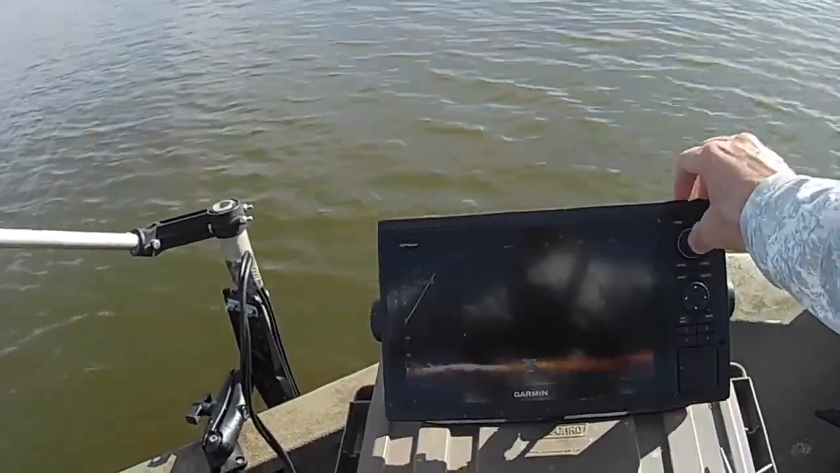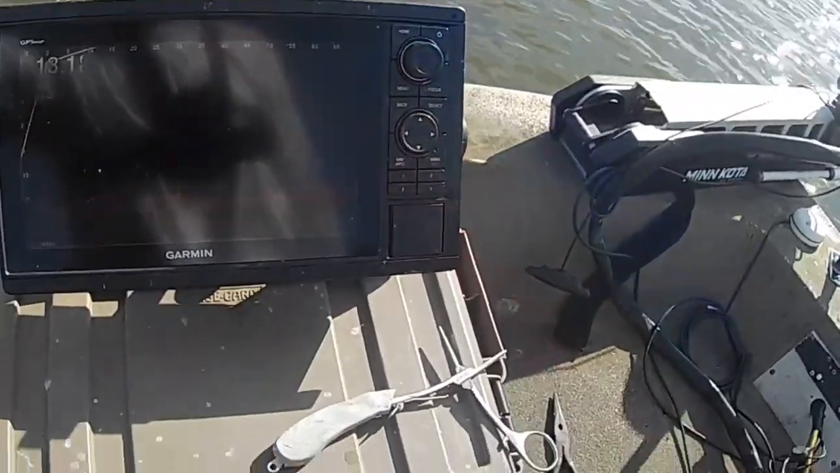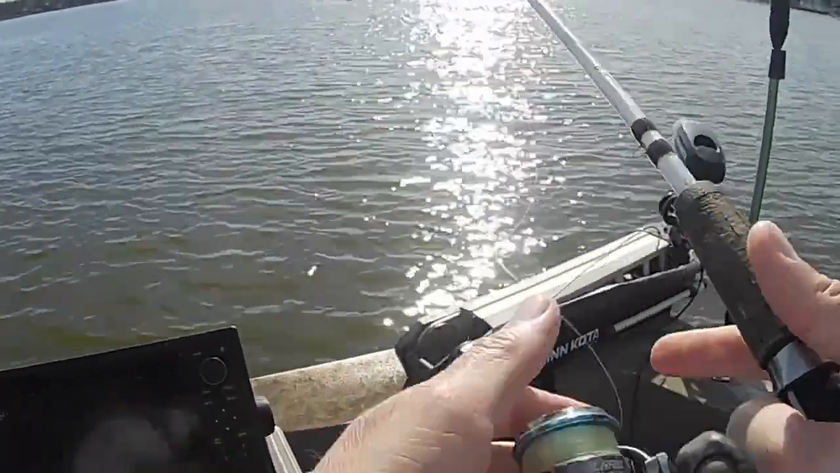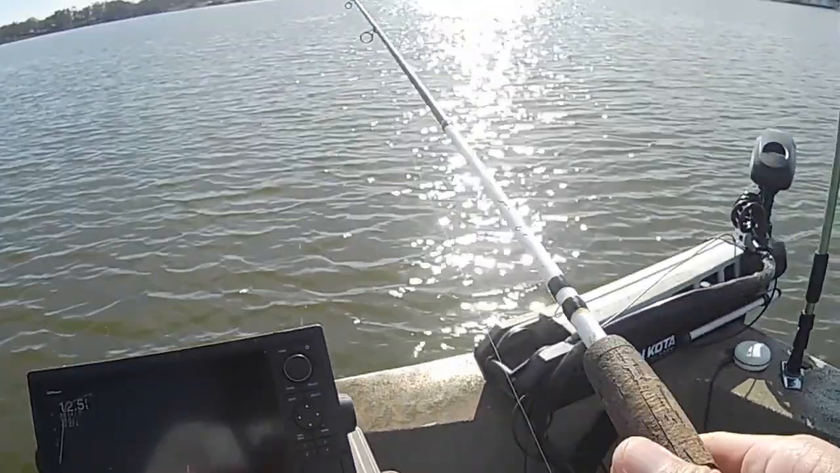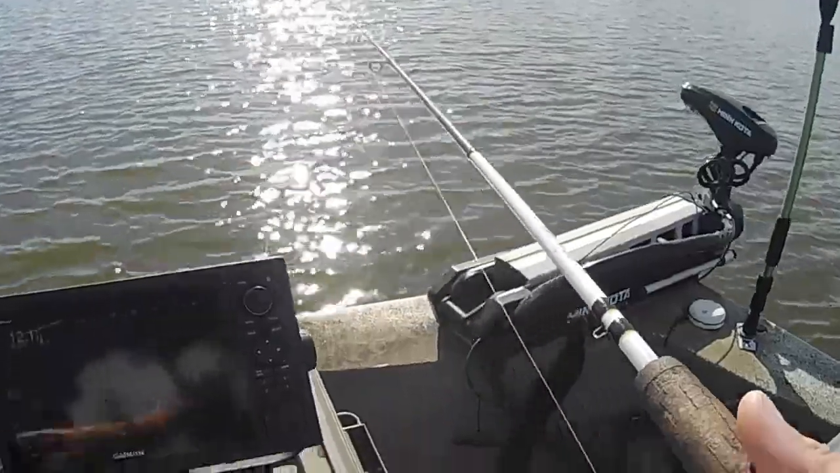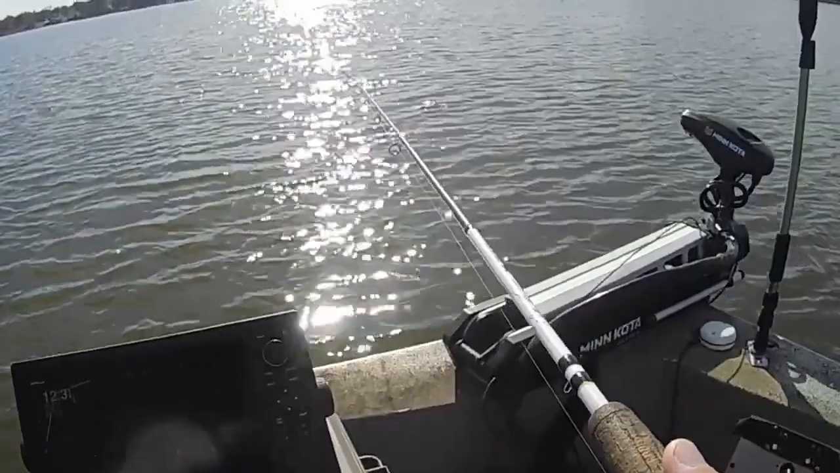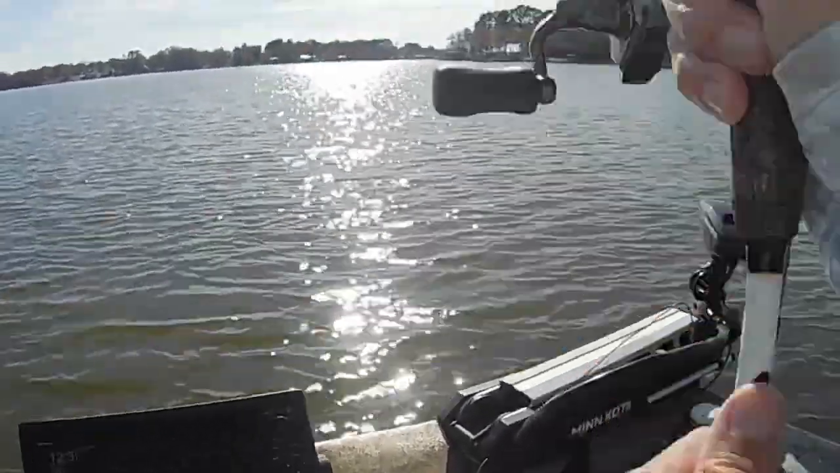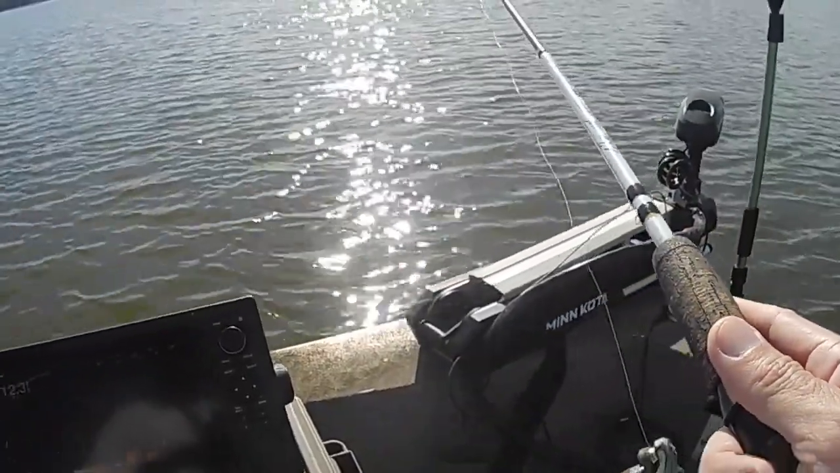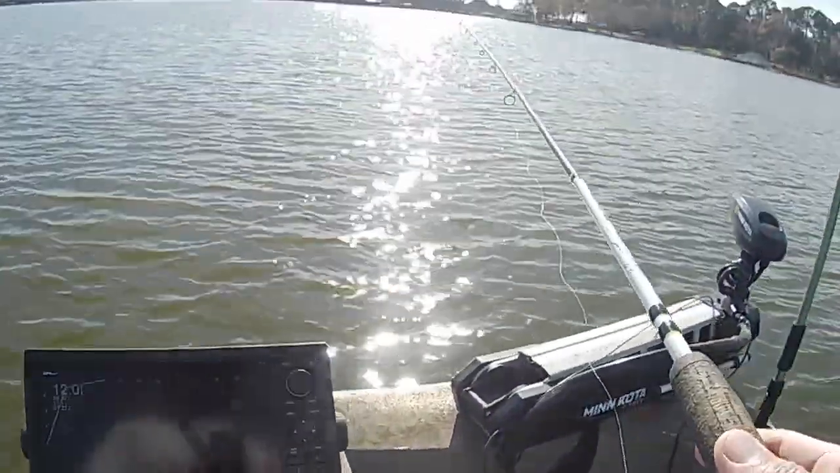I'm going to turn the forward range further out there and locate some of that brush. I'm going to stay off of it first, make a cast to it, see if I can get anything to come out of it. Since it's only 12 foot of water, a little over, I try not to spook those fish that are down there, if there's any. It looks like if there's any in there, they're holding really tight to the brush. We'll cast this jig out there and see if there's anything in there.